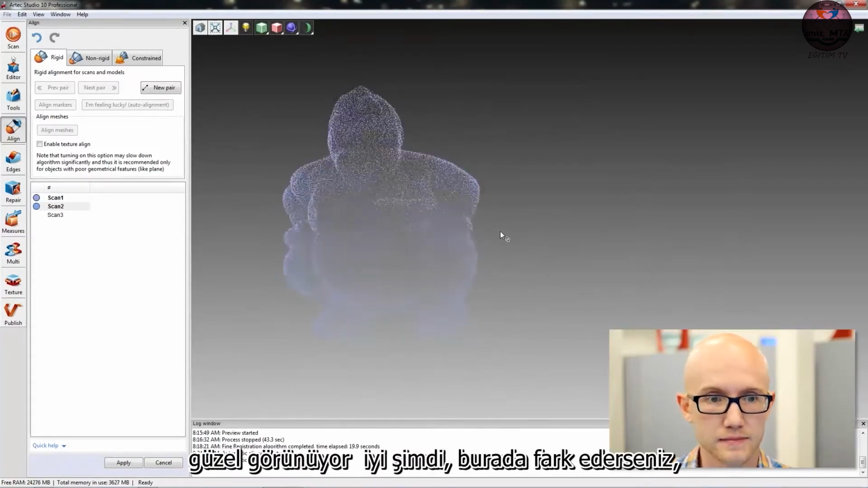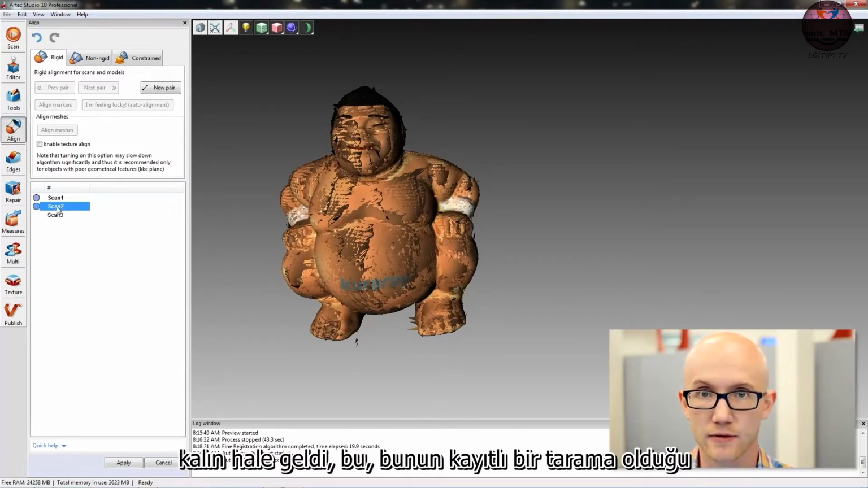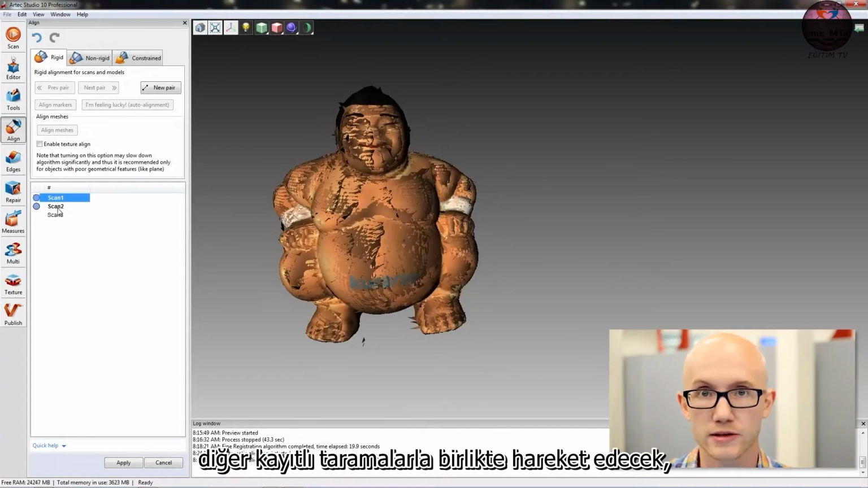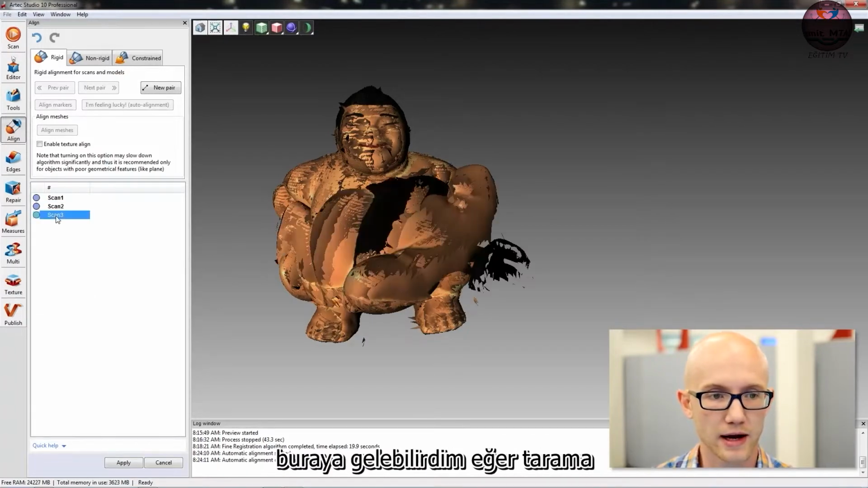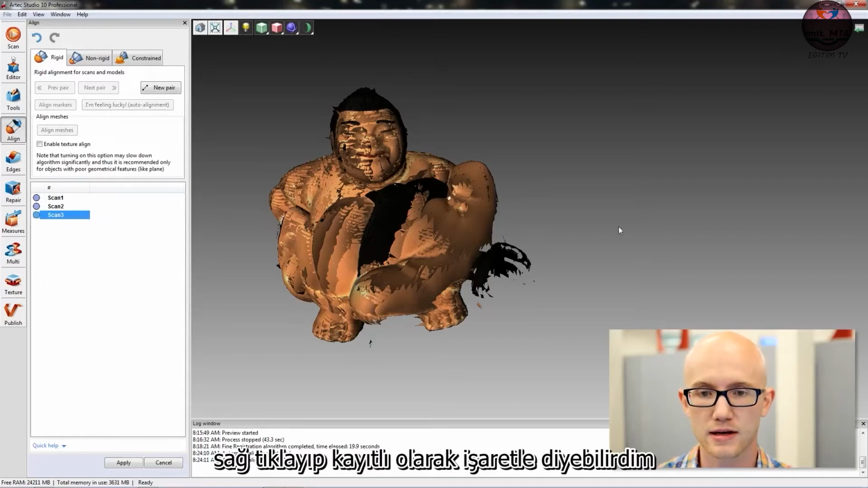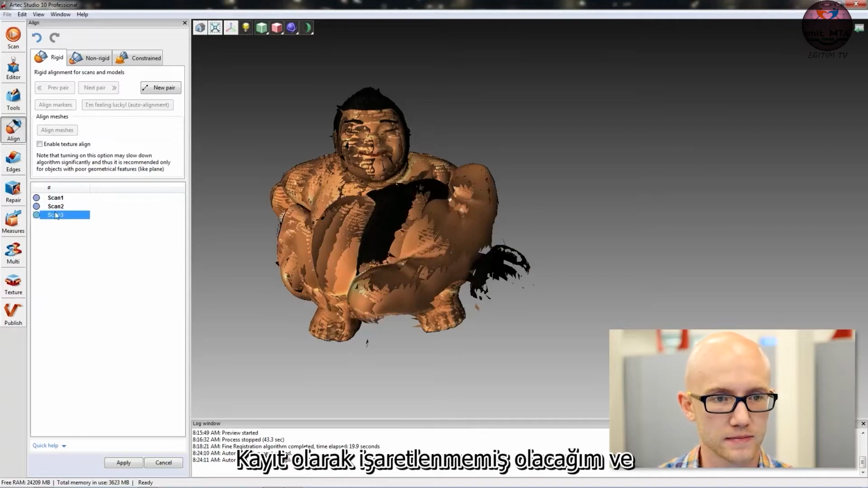And it looks pretty good. Now if you notice over here, the second scan has now turned bold. That means it is a registered scan, and it is going to always move together with the other registered scans. I could, if I needed to, right-click and click Unmark as Registered, and then move that scan around again. I could come down here, and if I knew that Scan 3 was already aligned properly, I could right-click and say Mark as Registered, and that one would stay where it is as well, but it is not lined up, so I'm going to Unmark as Registered.